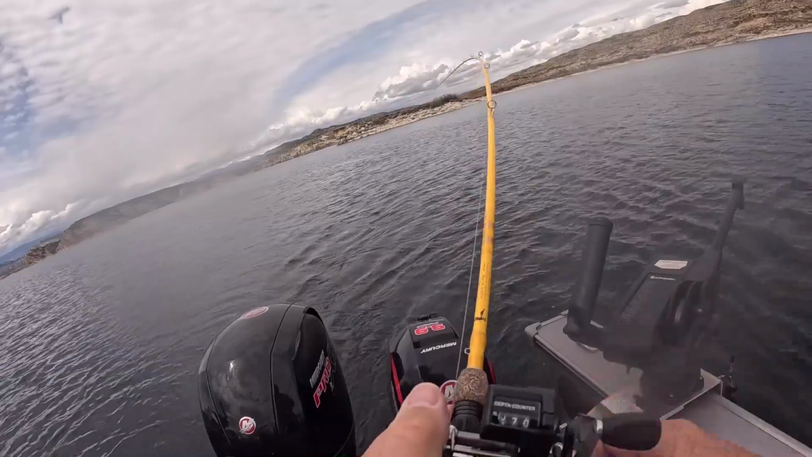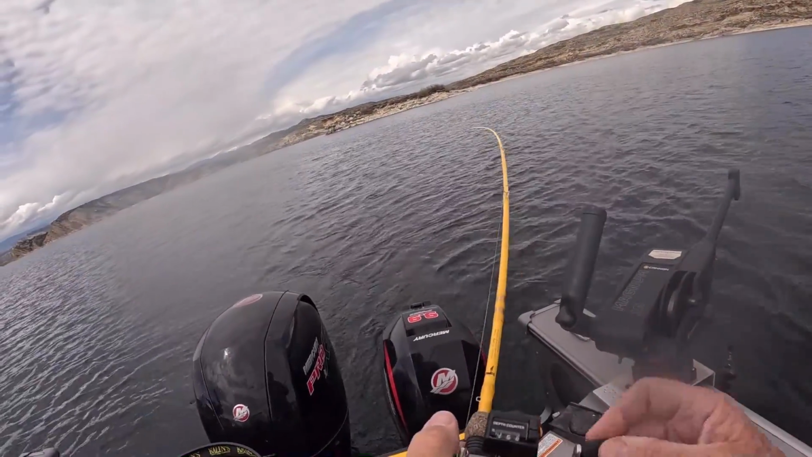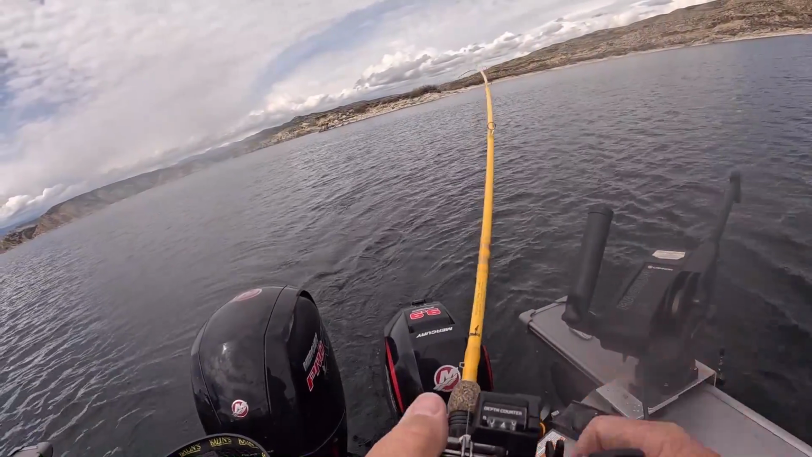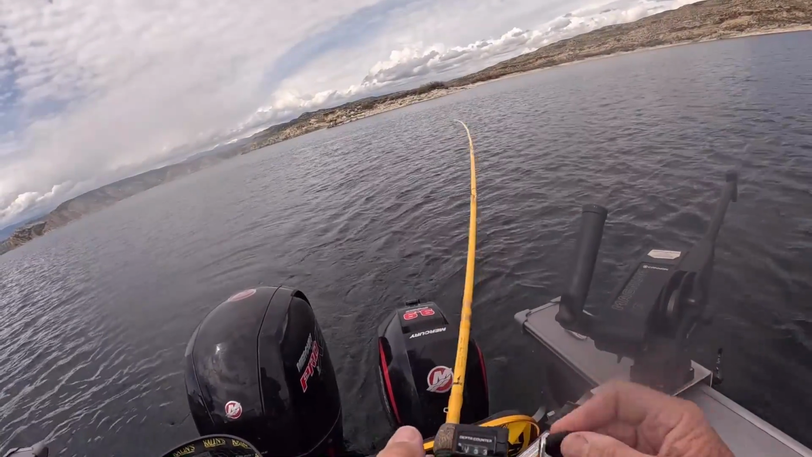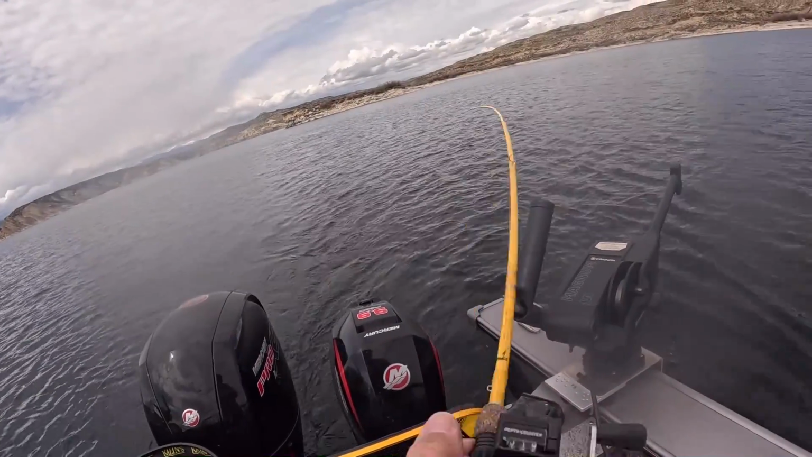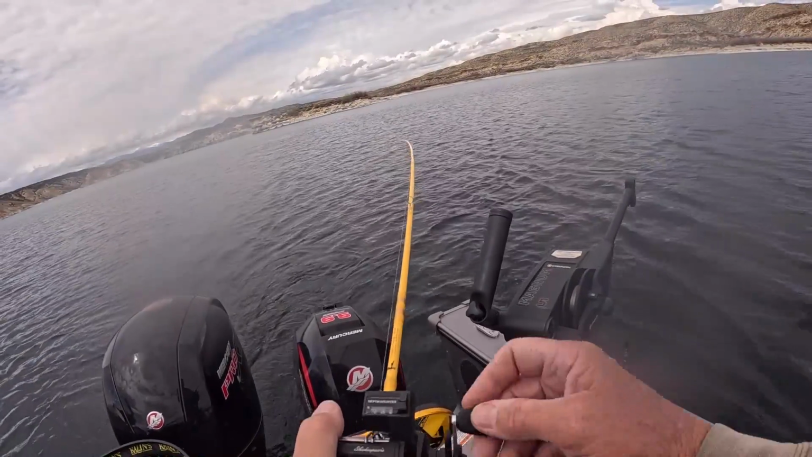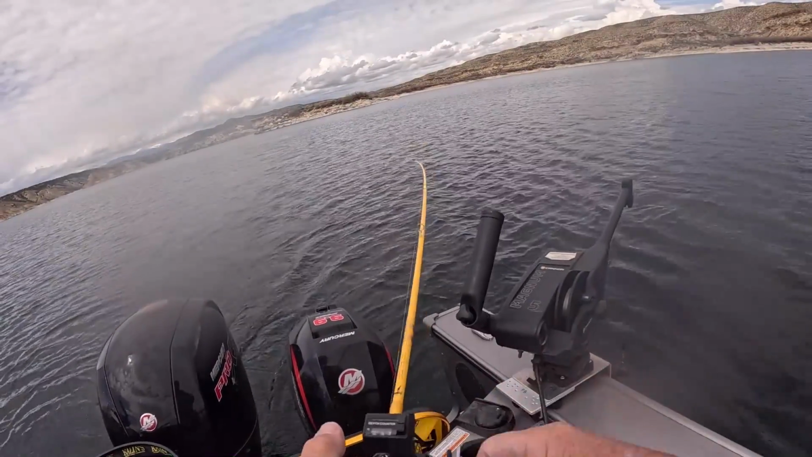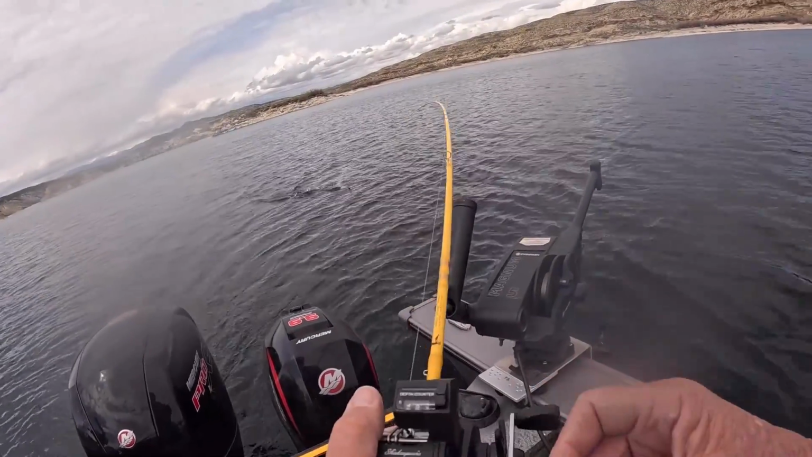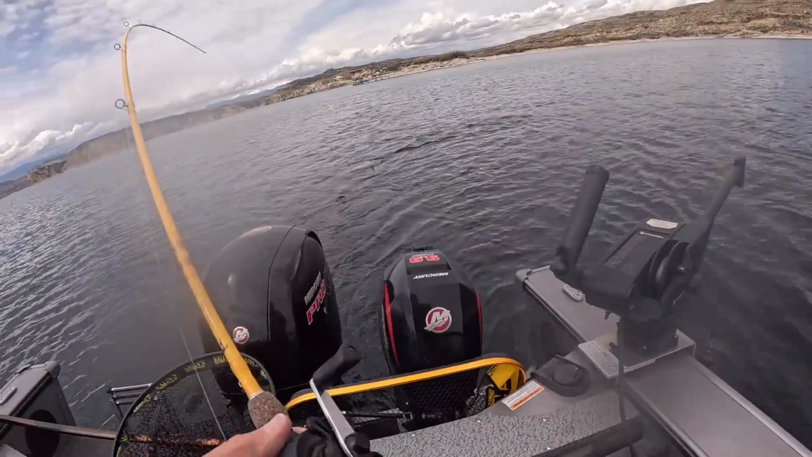Might have gotten off. With all my, no, it's still there. With all my playing around. Still hasn't come to the surface, which could mean all sorts of things. Now it's there. Oh, it's a coke. There we go. Now it's acting like a kokanee.